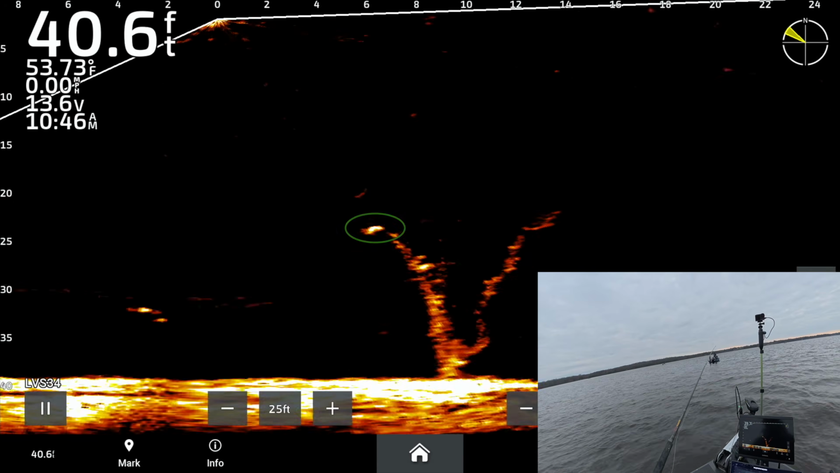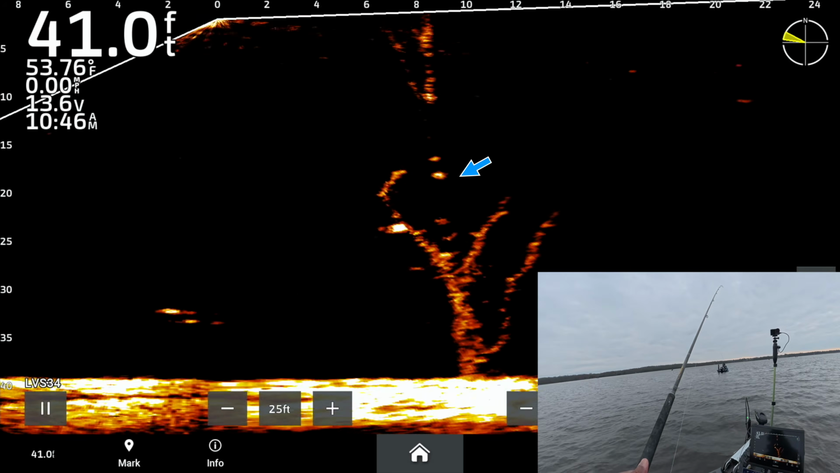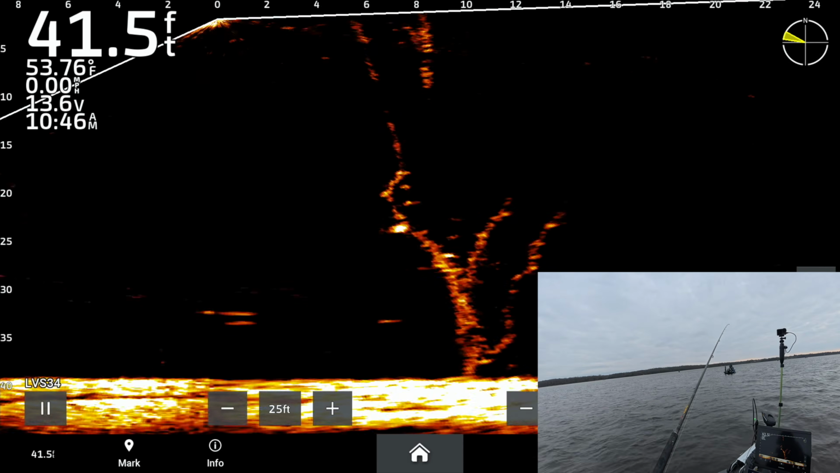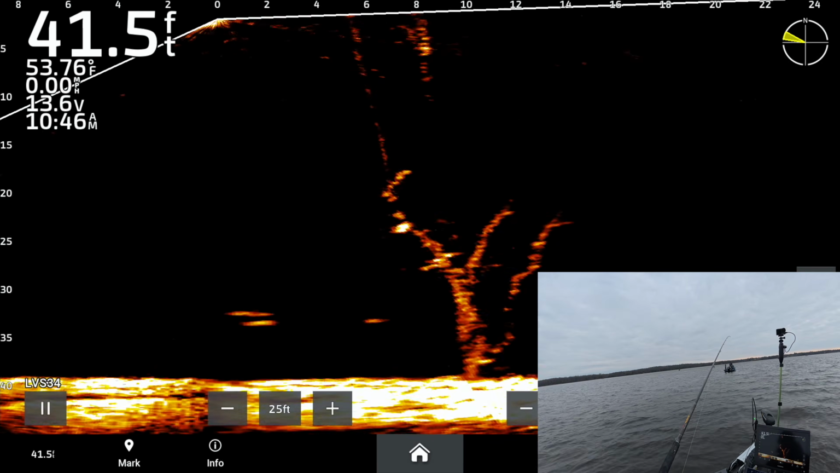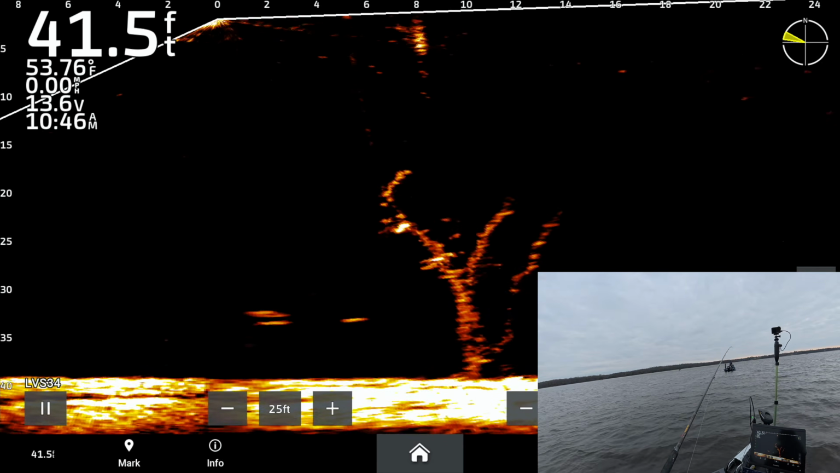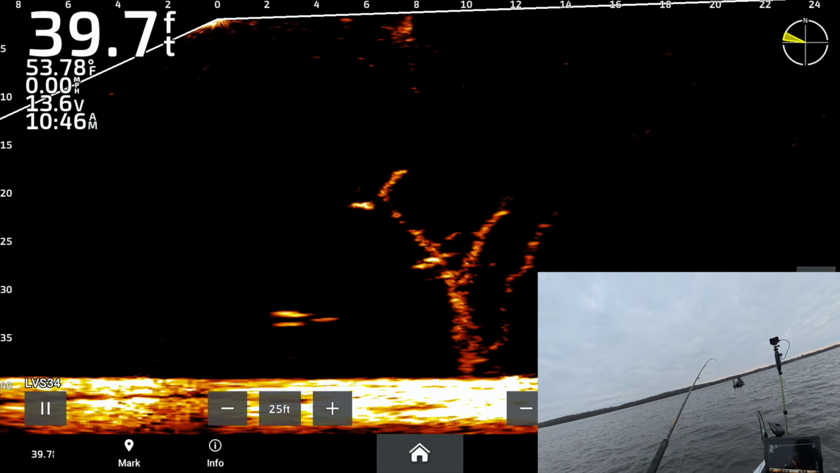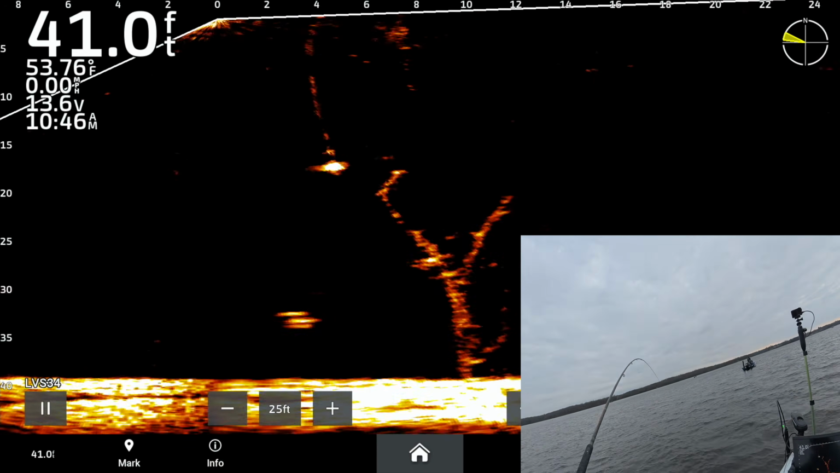Okay, let's try him again. The same fish. Bait's coming down to him. He's reacting again. Okay, that time we got him.